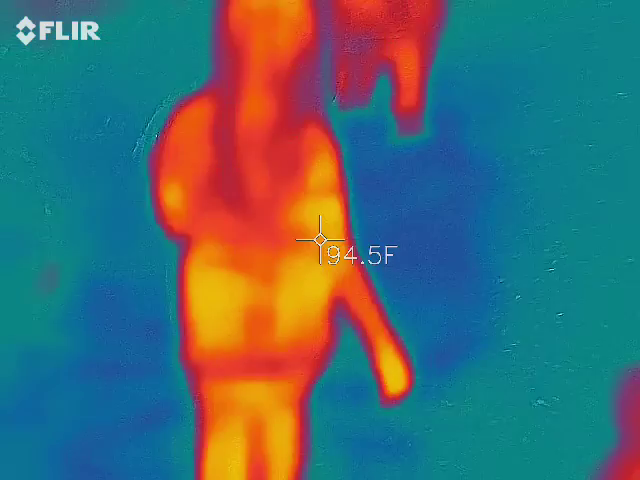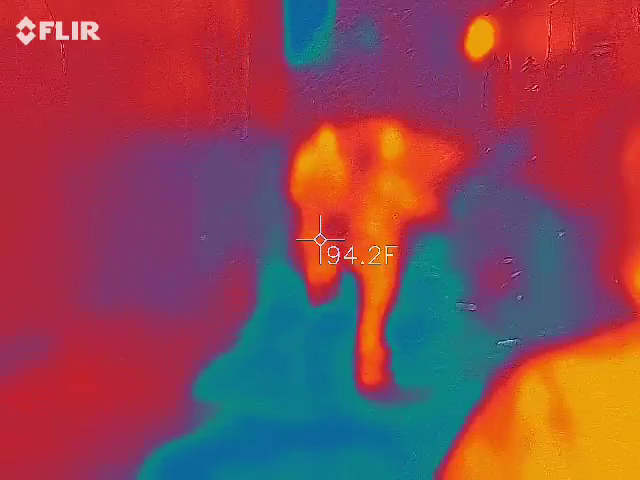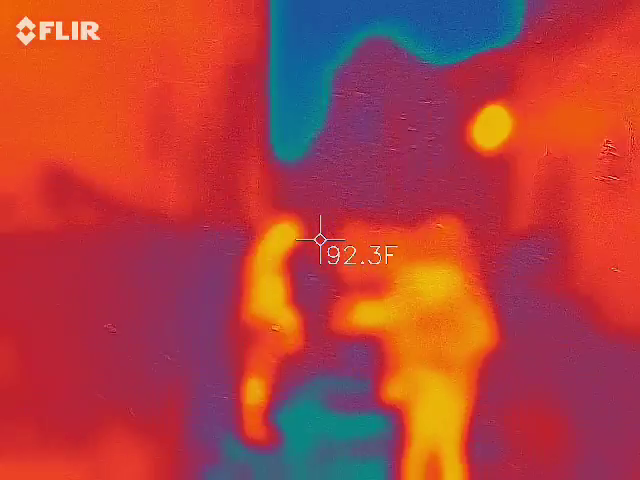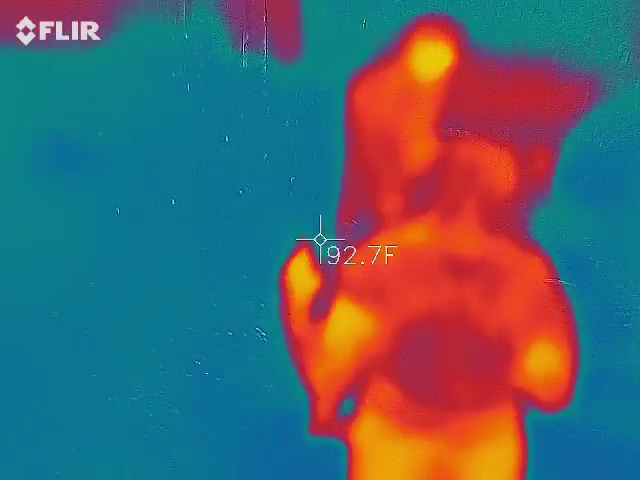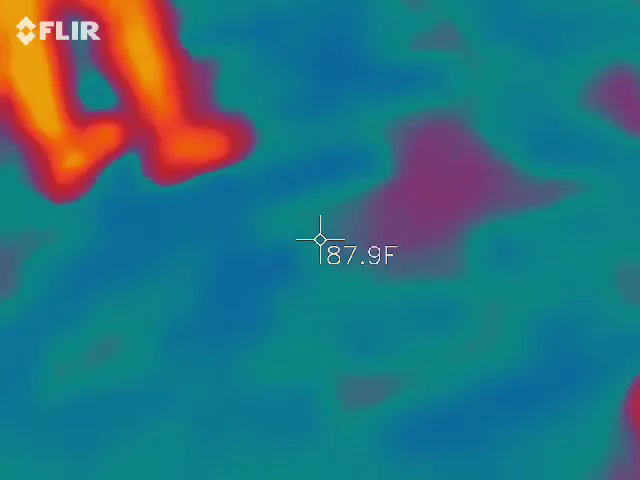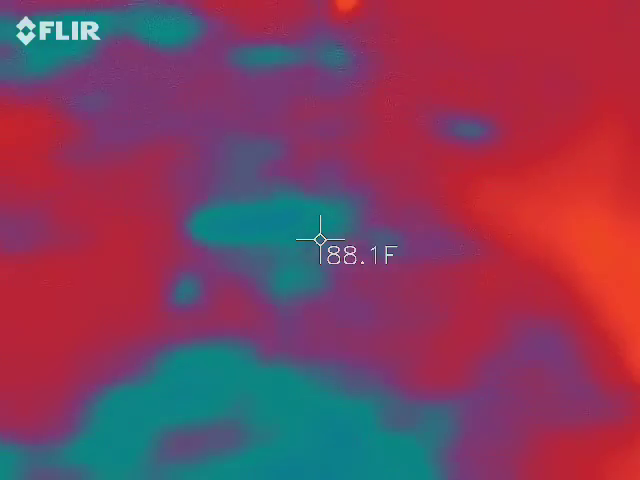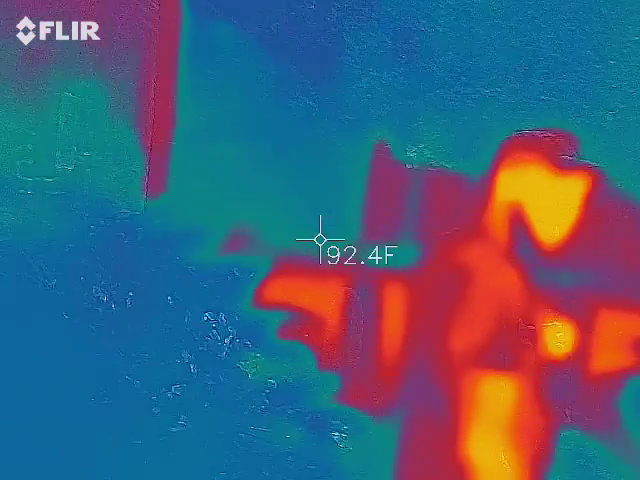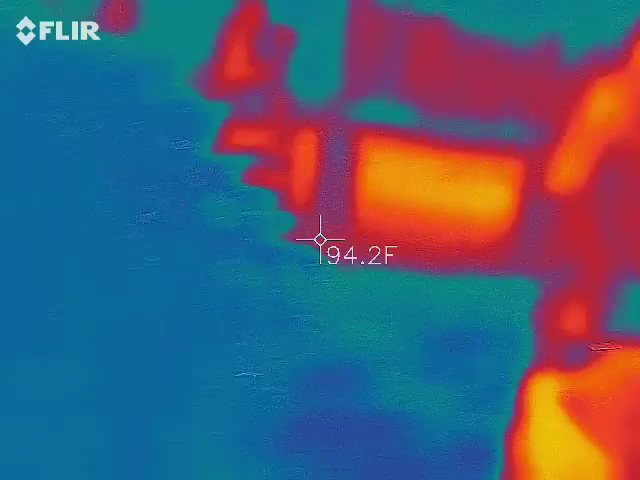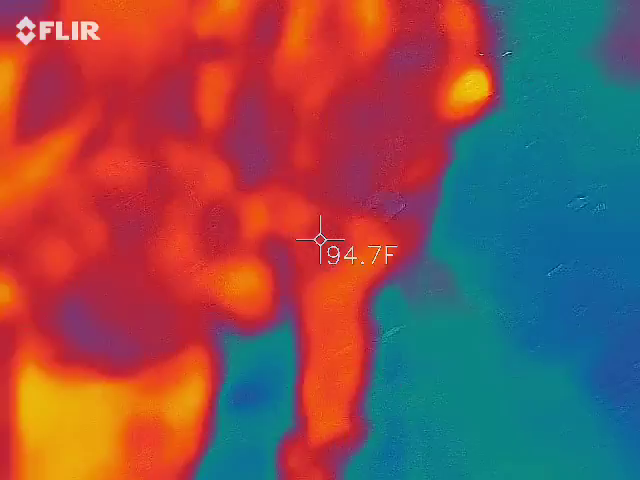Okay, let's go down so we can actually see. And then the full handprint is right up here. Oh, the handprint. That's not weird at all.